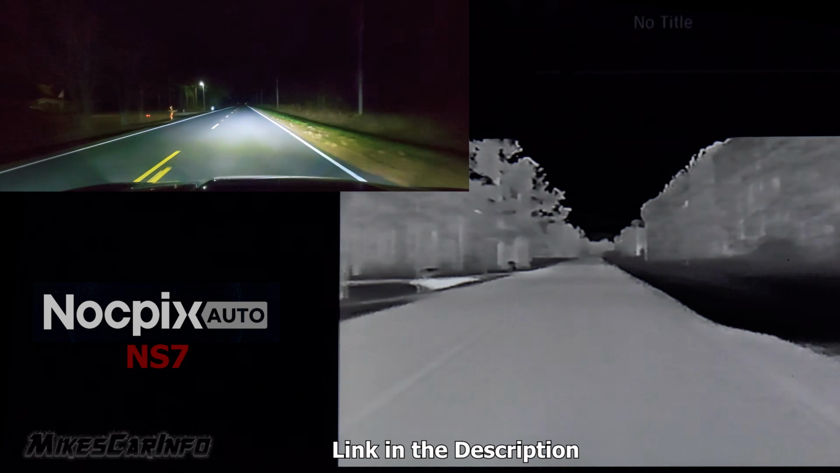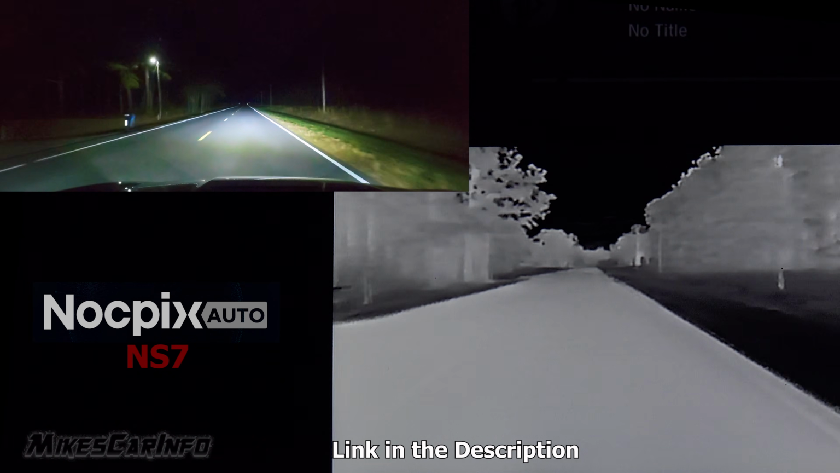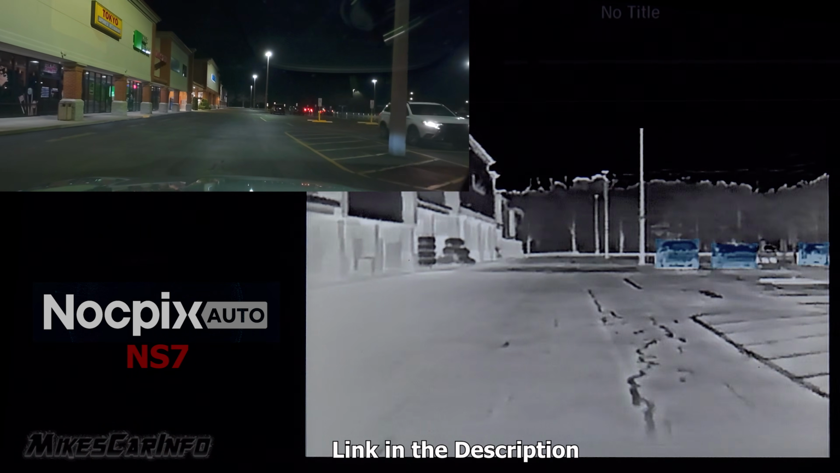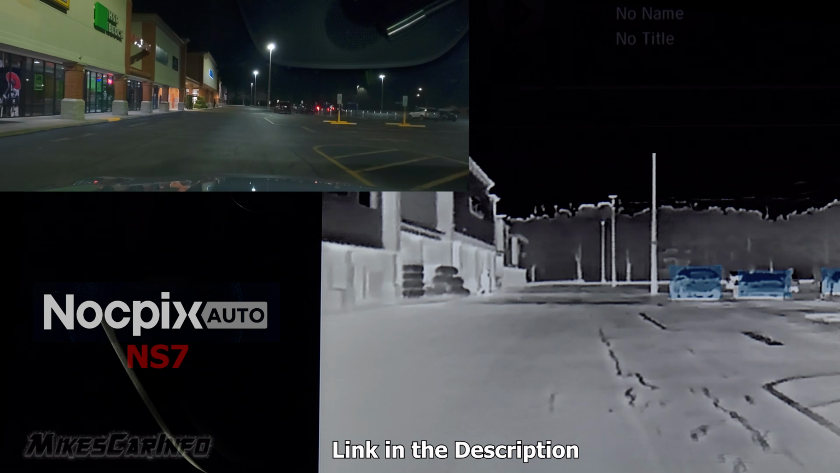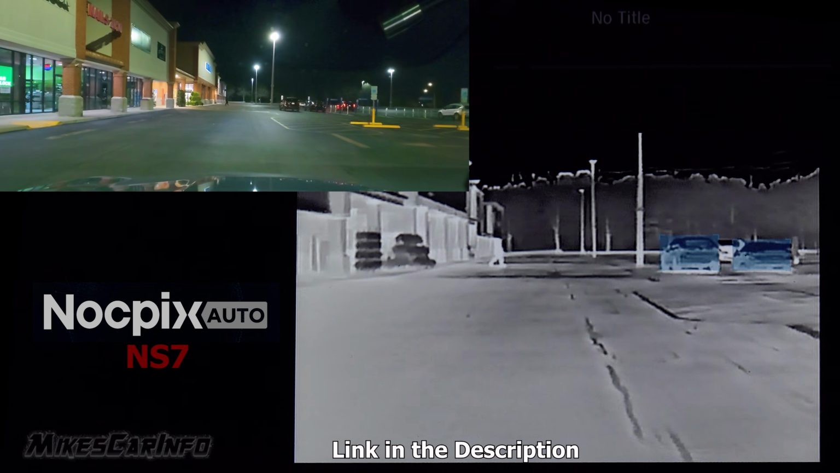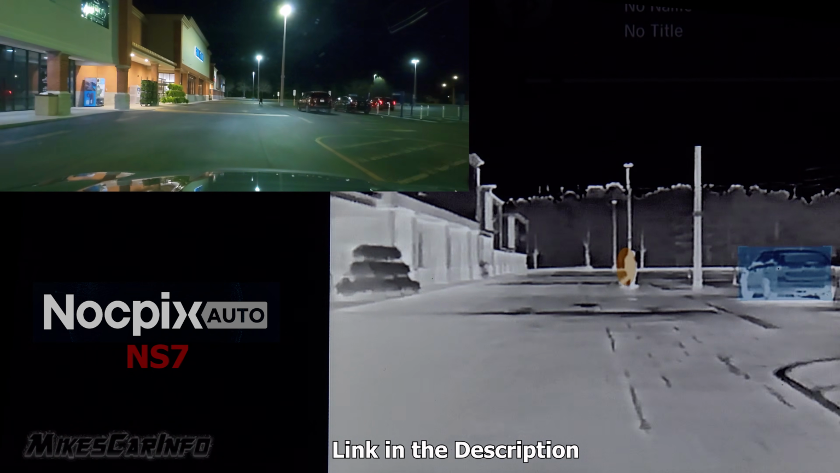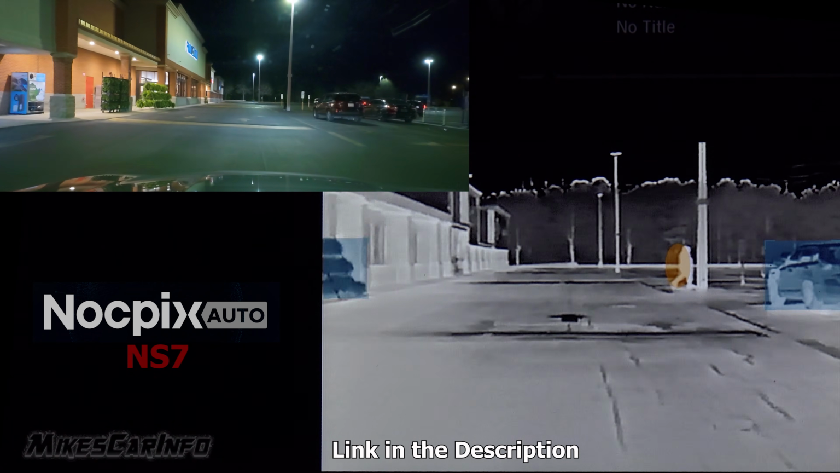Seven-inch screen, touchscreen dream. A DOS tech, now your ride supreme. IP67, waterproof beast. Put it in a tank, it still won't cease. You could drive blind like a fool, or harness the power of night vision domination.